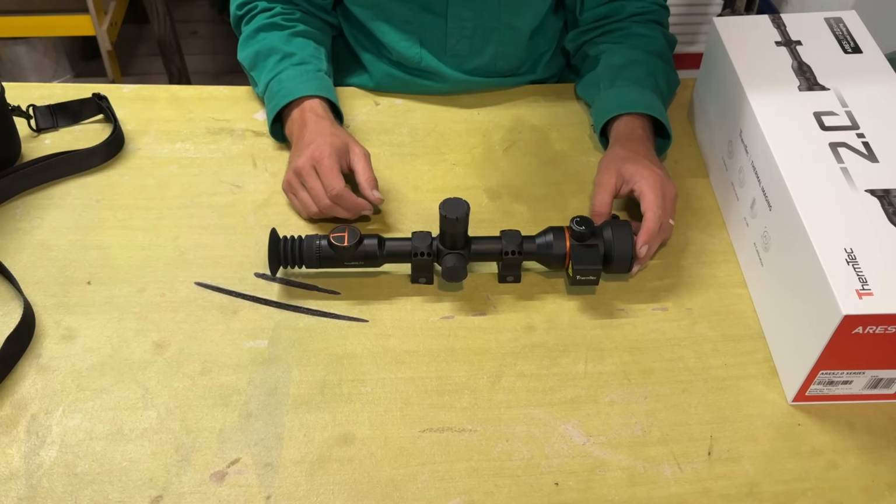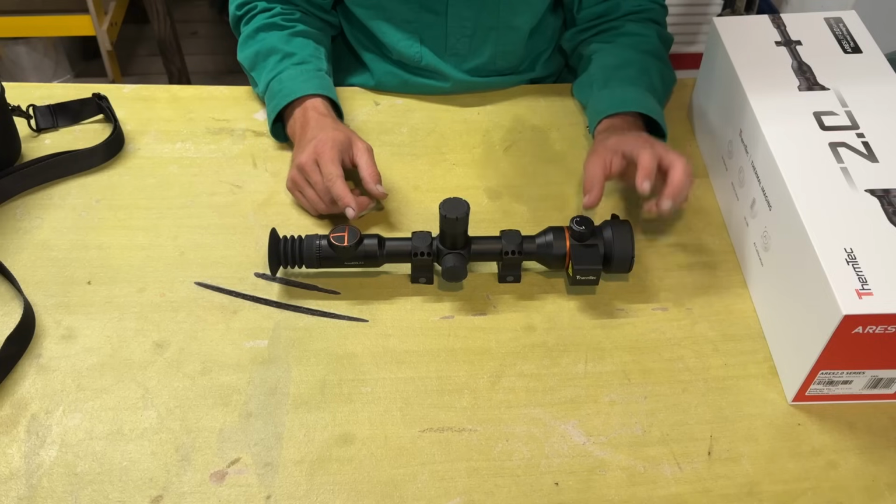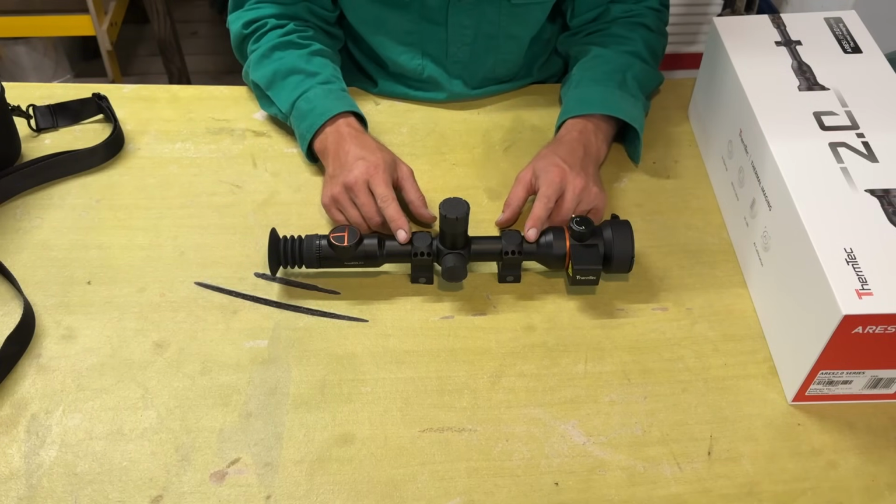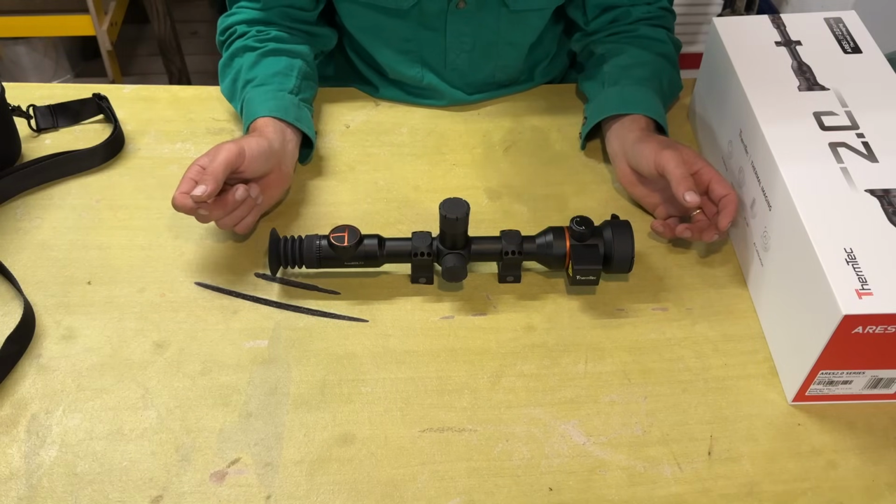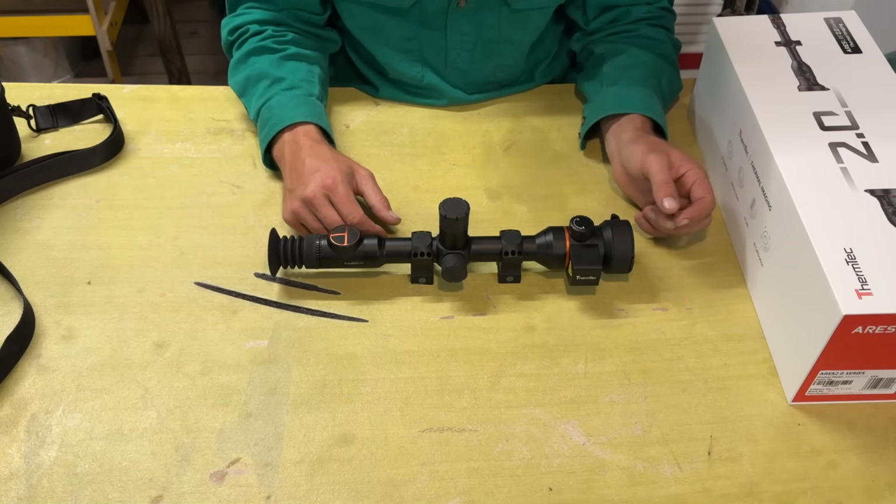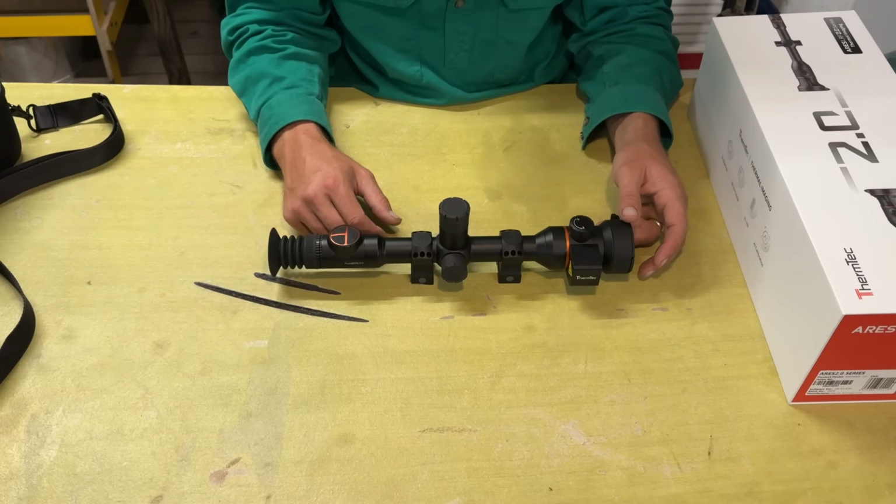So anyway, let's get it mounted up onto the rifle, and I'll do a bit of recording down the range and show you through the menu systems of it, how to set it up and how to zero it. So we'll quickly go through that now and see if we can go out and shoot something.